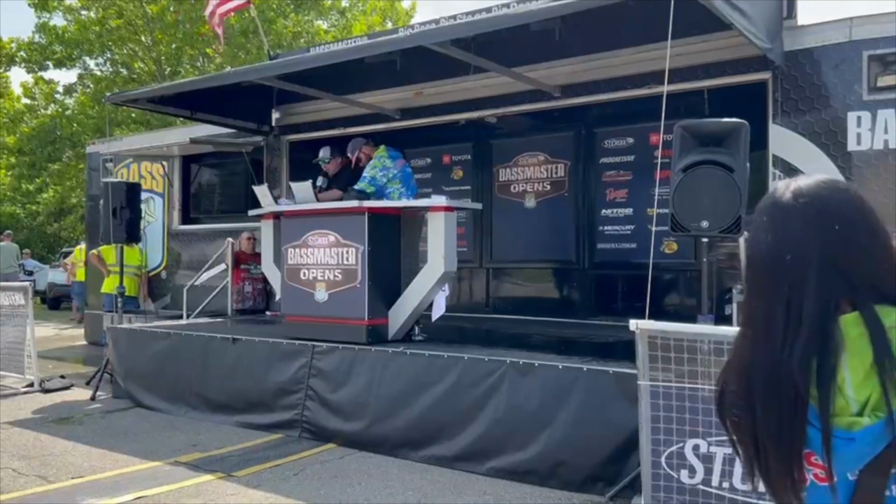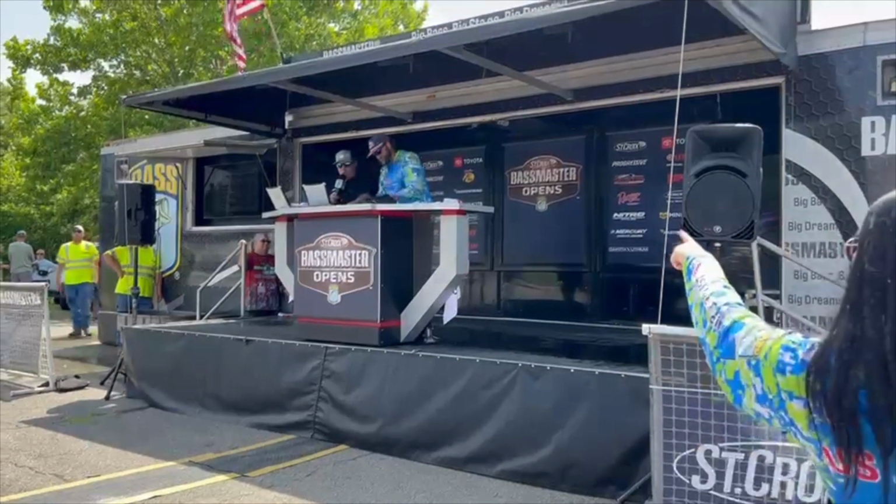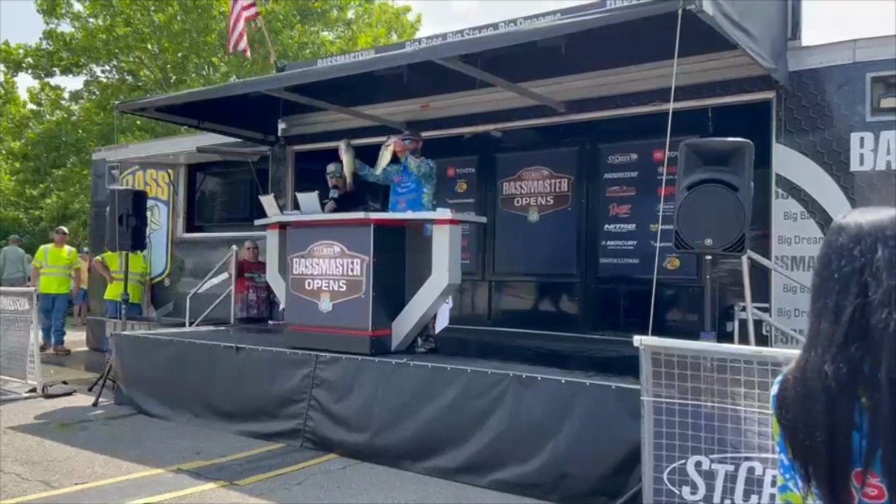This would be his second top 10 in a row. He had a top 10 at Wheeler Lake in northern Alabama a few weeks back, and he's in 6th place right now.